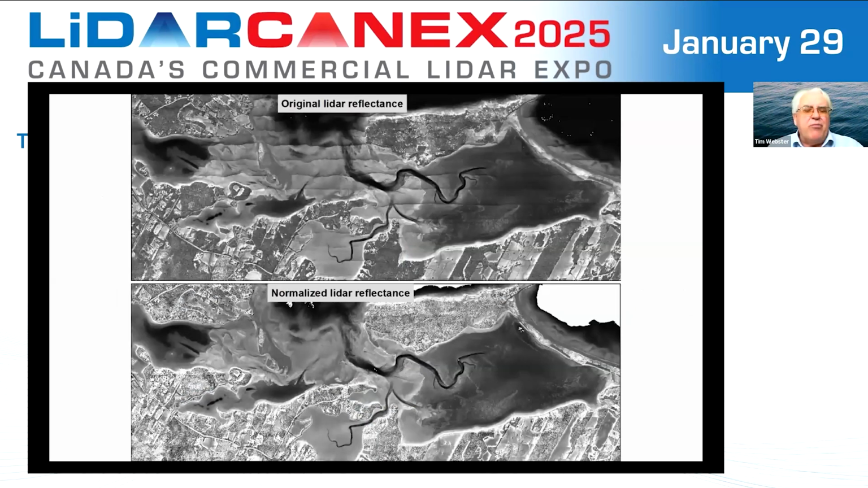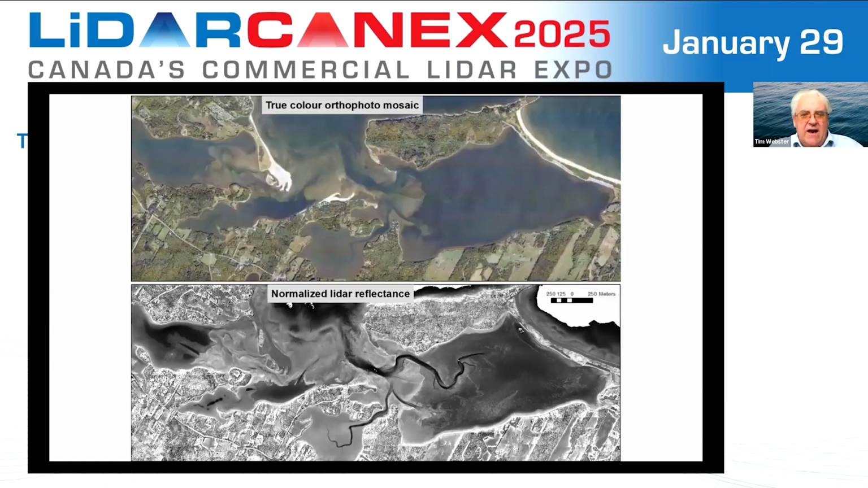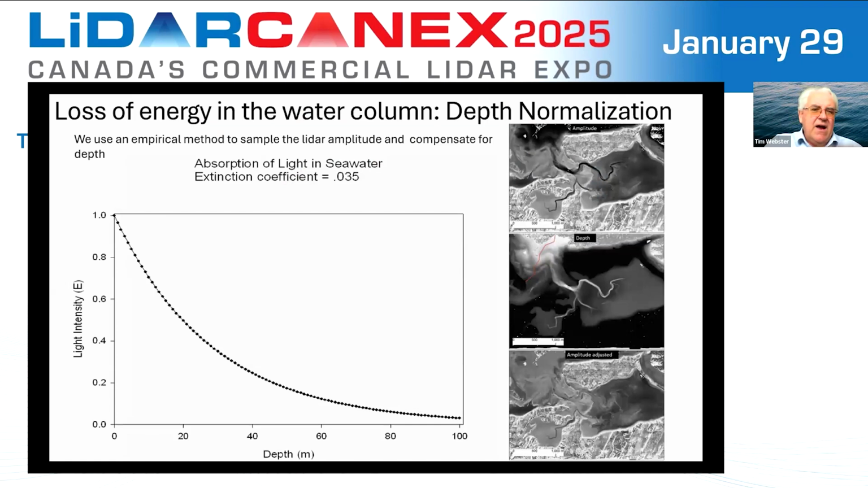Now, let's look at some practical data. Here is the original LiDAR reflectance, or the intensity data, which is a combination on the land of the near-infrared laser and under the water, the seabed captured by the green laser. You can actually see it from flight line to flight line. So the first thing we do is tighten that up and normalize that, and that's what we see on the bottom. And you see it can be easily compared with what's going on in the air photo, where there's sand, where there's vegetation.